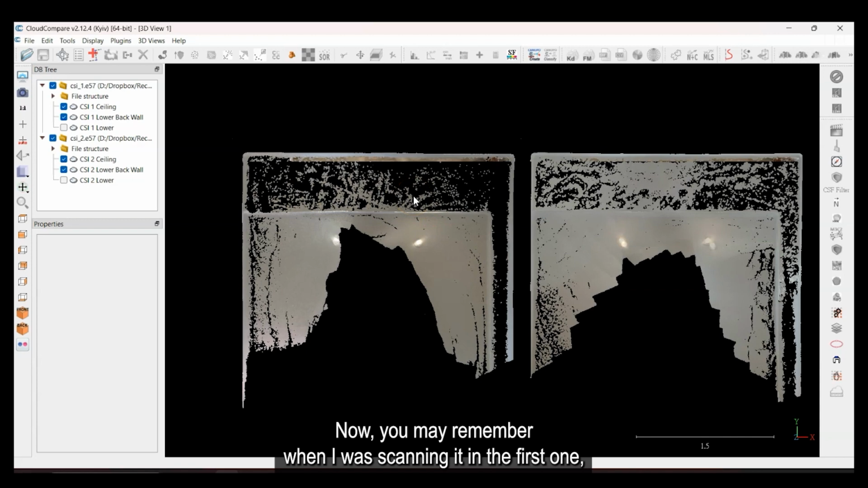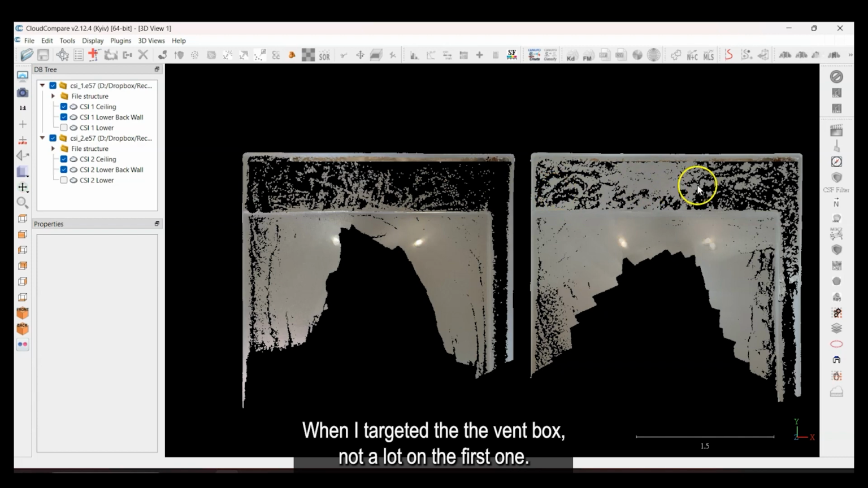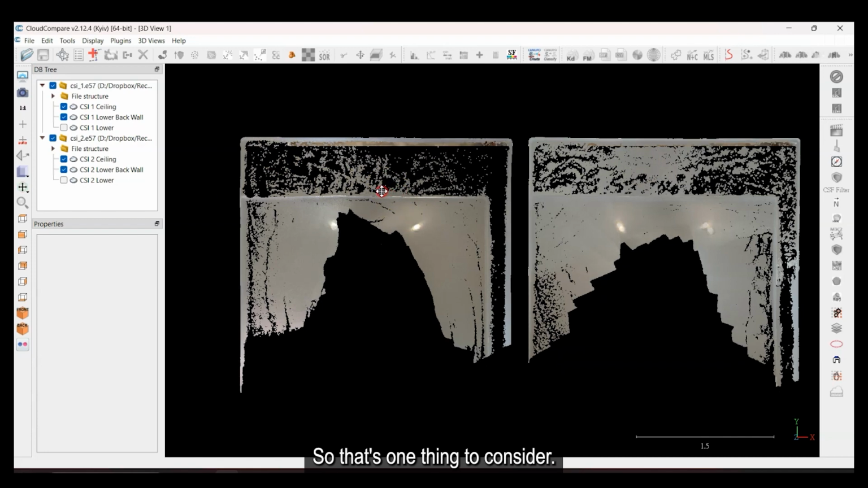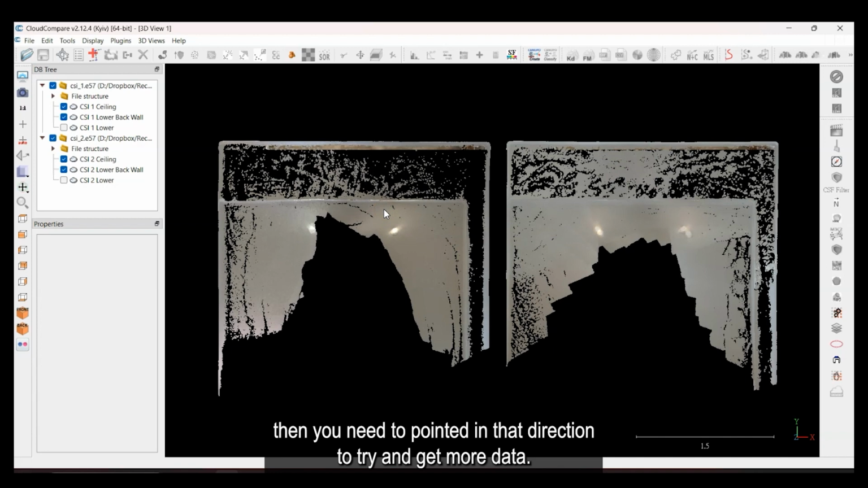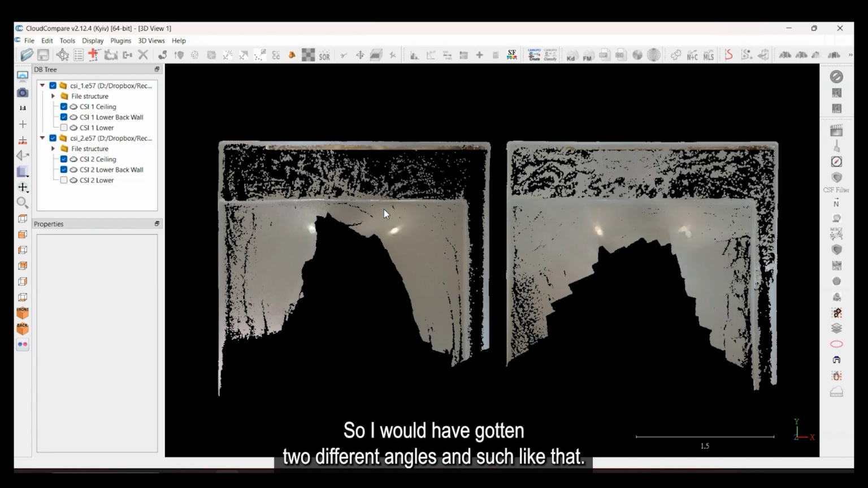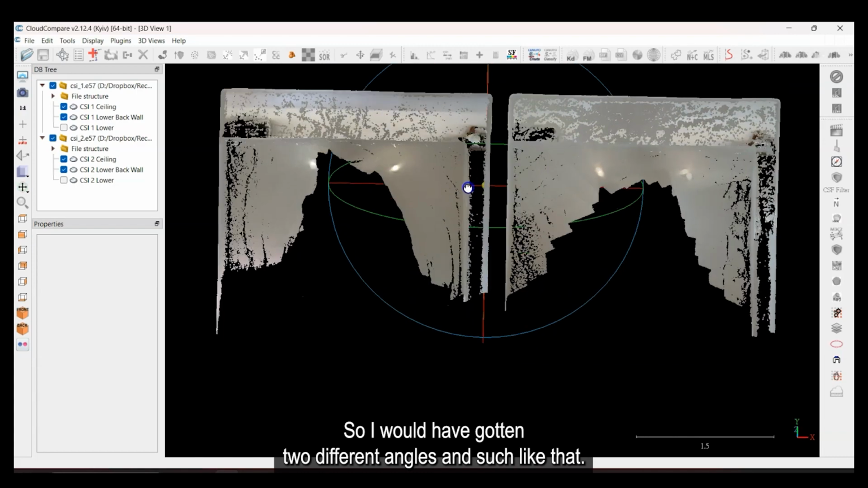Now, you may remember when I was scanning it in the first one, I said that, hey, I forgot to actually get underneath a little bit of that vent box. And I didn't do a great job, but you'll see that there is a difference. Definitely a lot more points in the second one when I targeted the vent box, not a lot on the first one. So that's one thing to consider. If you need the ceiling, then you need to point it in that direction to try and get more data. And actually, I would have spent more time, so I would have gotten to different angles and such like that.